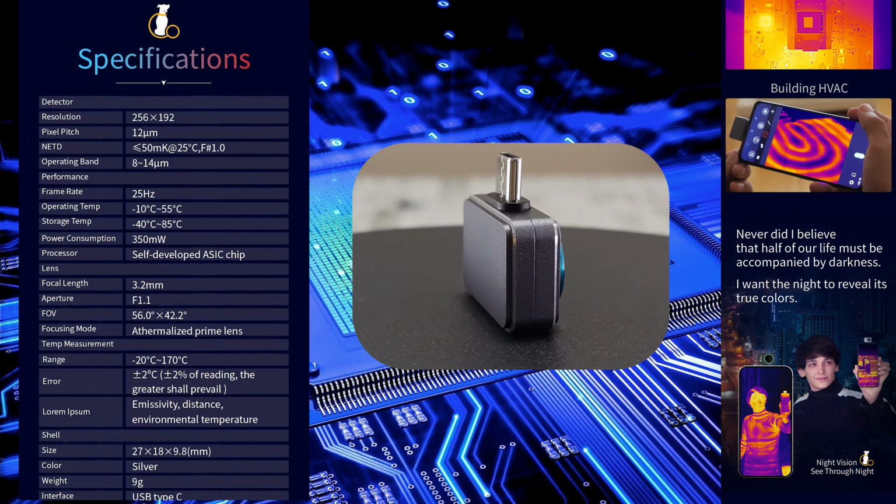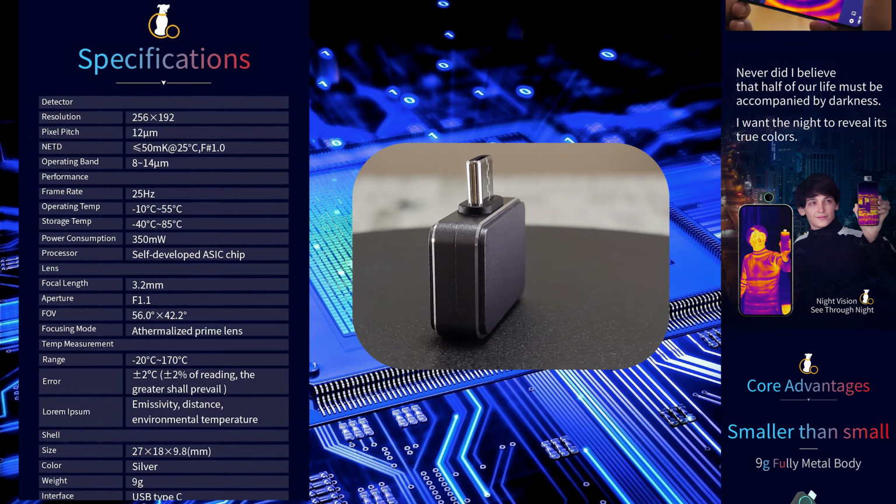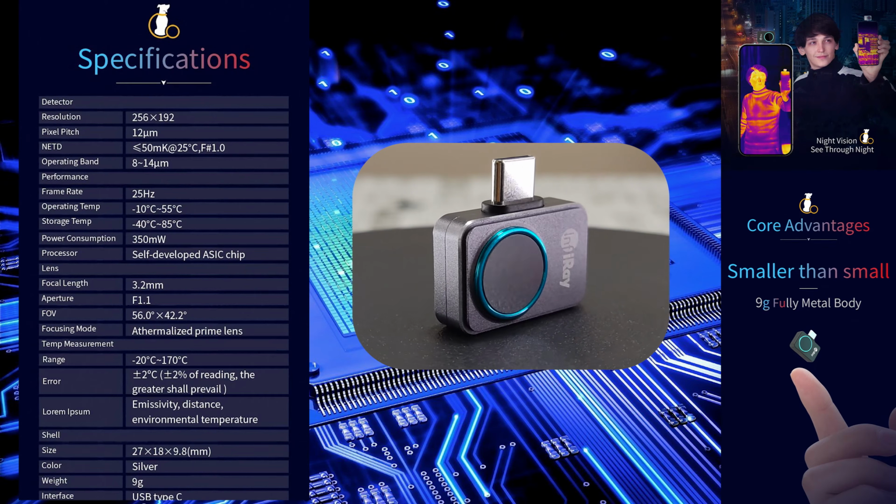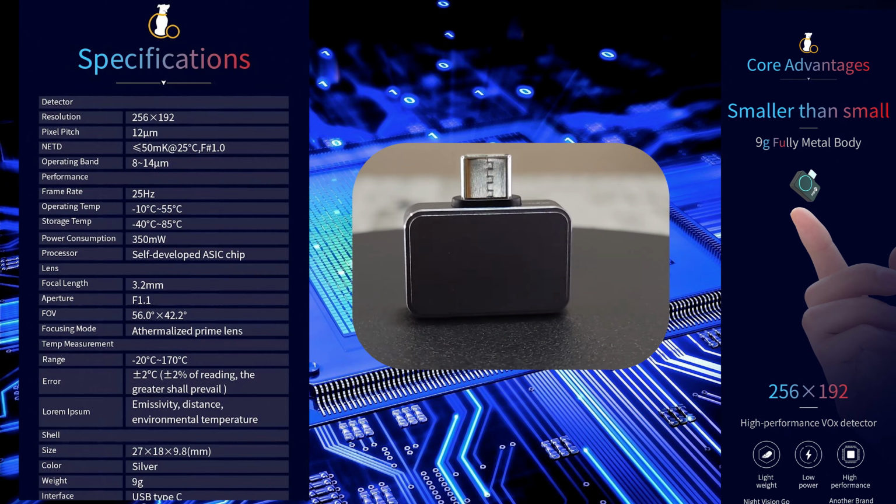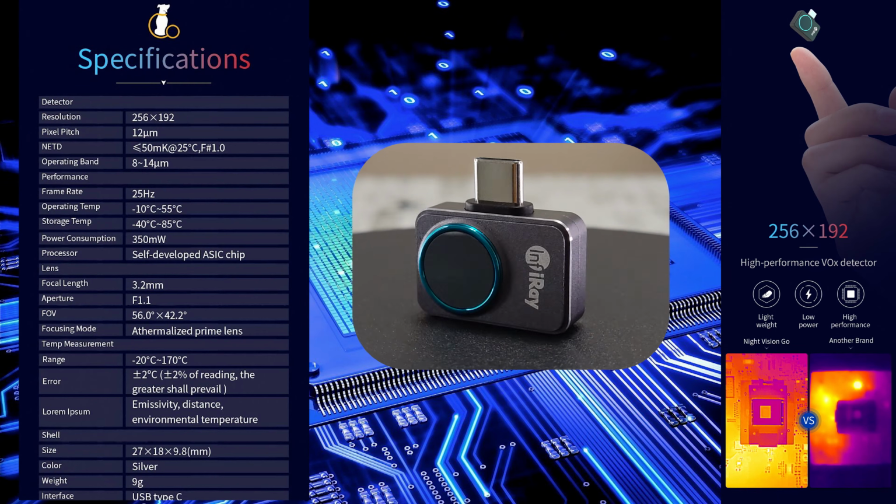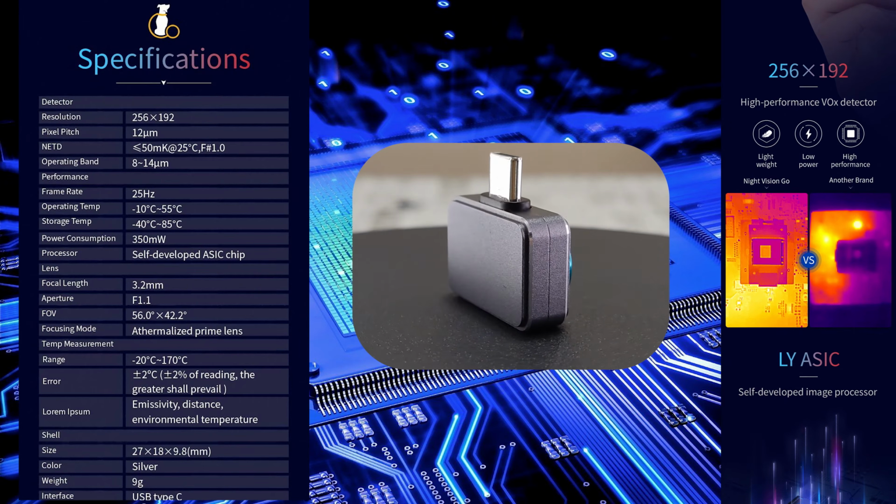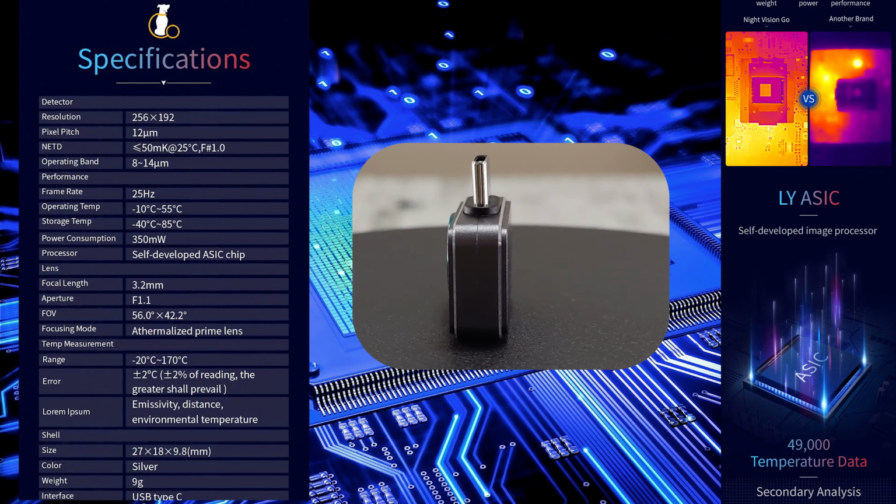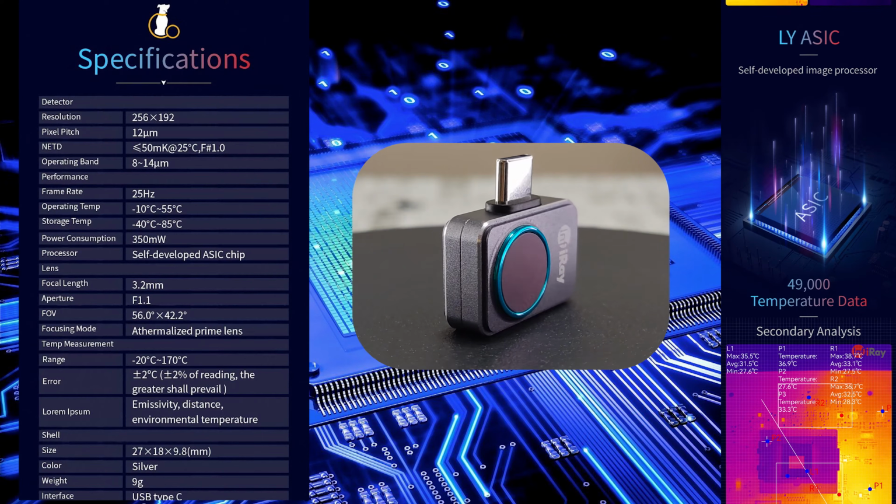The resolution is 256 by 192, 12 micron, your usual sensor, the 50 millikelvin sensitivity, operating band, which I don't know exactly what it means. The frame rate is 25 Hz, that means 25 measurements per second. The power consumption is only 350 milliwatt. It's a very, very low power consumption for a device like this. Again, the self-developed ASIC chip. The focal length is 3.2 millimeter, aperture f1.1.